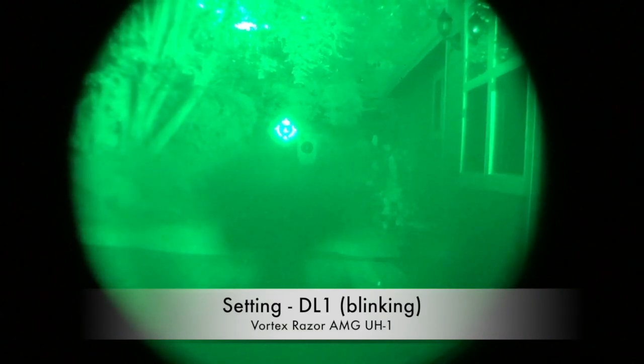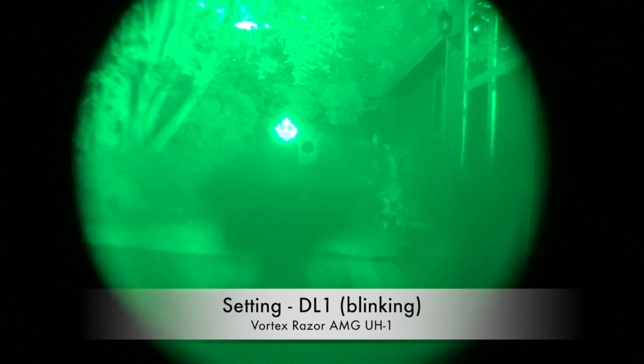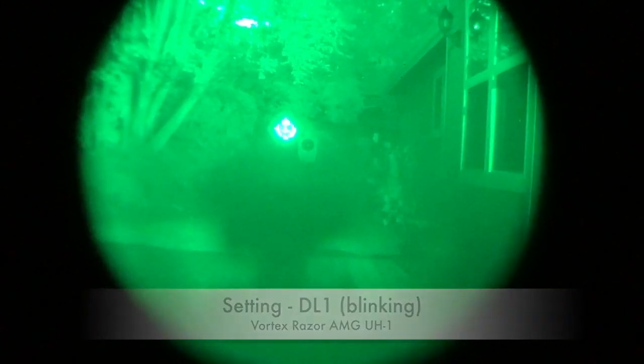However, for our tests, to stay within $500, there was no holographic sight under $500 with night vision.